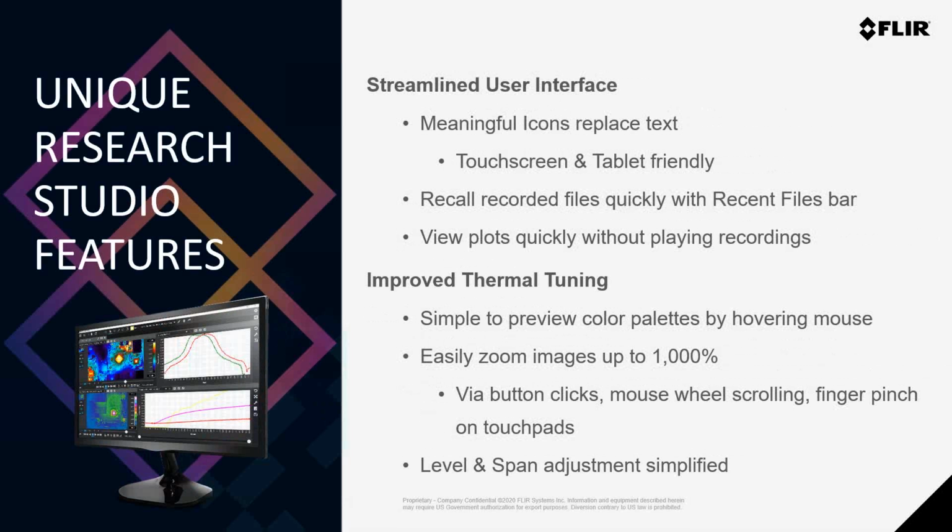There are also some improvements in the way you're able to thermally tune the image. Gone are the days of having to click through the menus to select new color palettes, only to realize that it's not the correct one and you have to go through that whole process again. In Research Studio, you can simply hover the mouse over the different color palettes and the software will preview the image with that palette. So once you have the one that truly optimizes the image you want, you simply click to apply it. And for level and span adjustments, you can set the upper and lower temperature limits or use the hand grab tool to grab the slider to adjust that level and span, really similar to how you could do it on the FLIR handheld camera today.